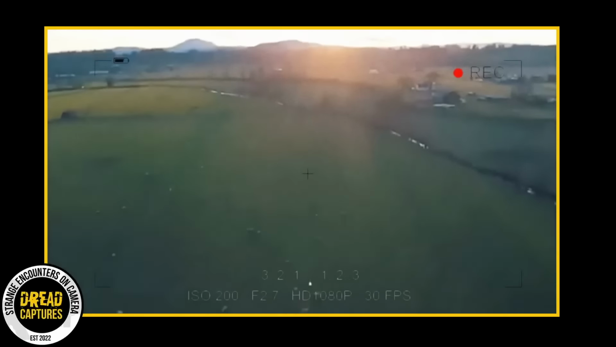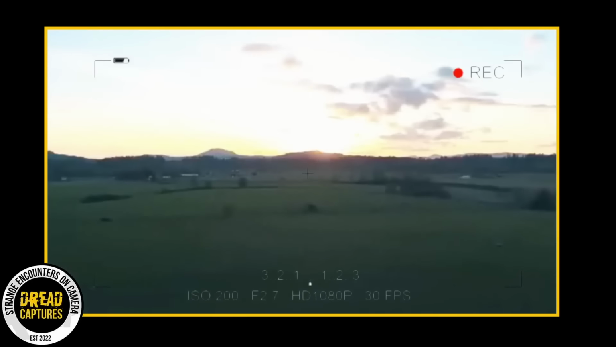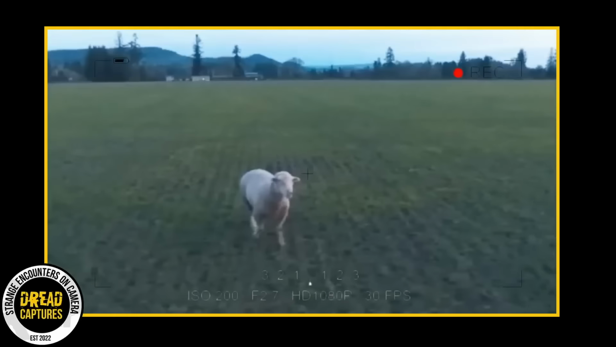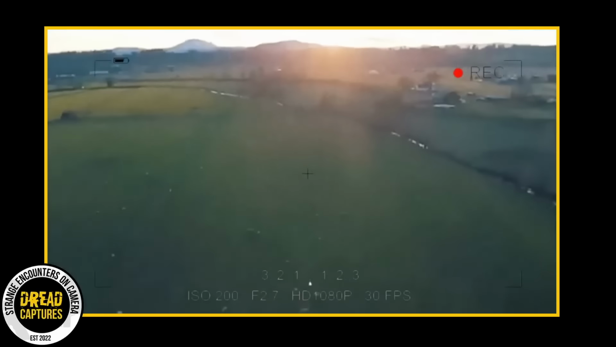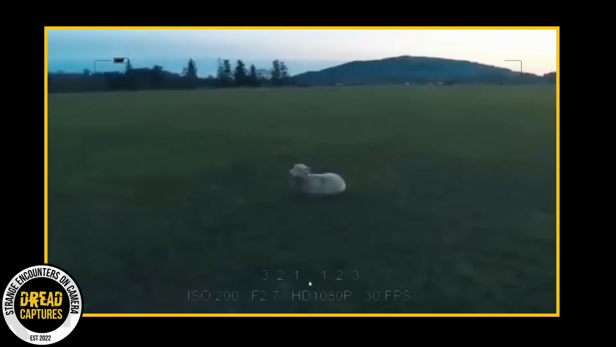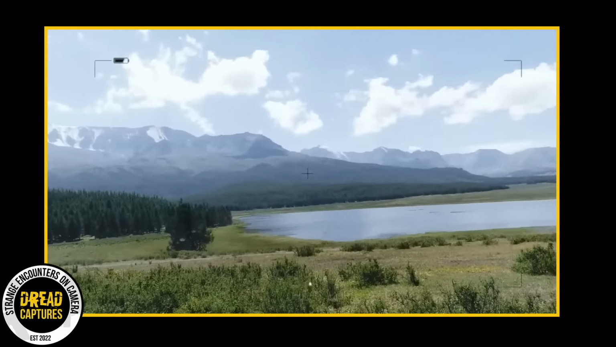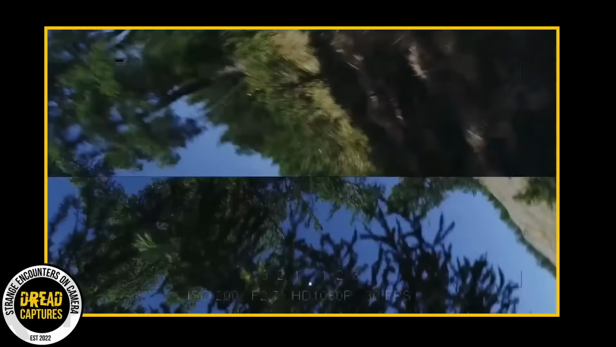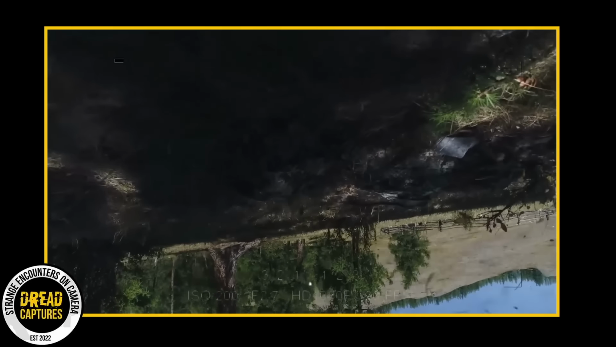A family in search of a beautiful sunset took to this field and sent their drone up. The drone captures a beautiful sun setting behind these mountains. In their footage, they also captured a sheep just hanging out in a field. As the drone is doing flips and twists and turns, the family actually loses connection to the drone and it falls from the sky. And the next bit of footage is gold.